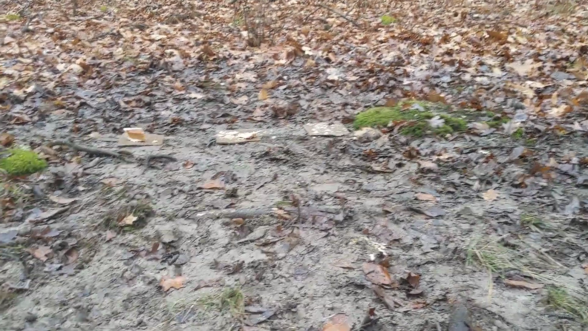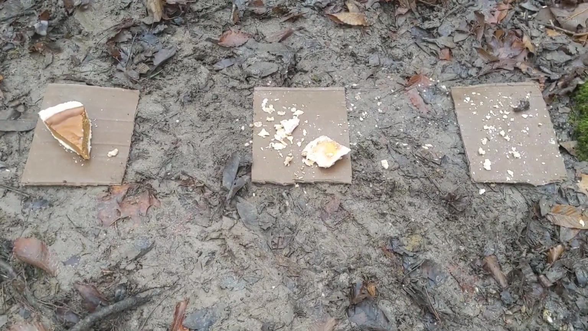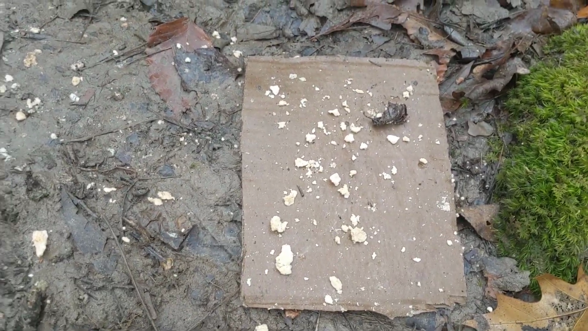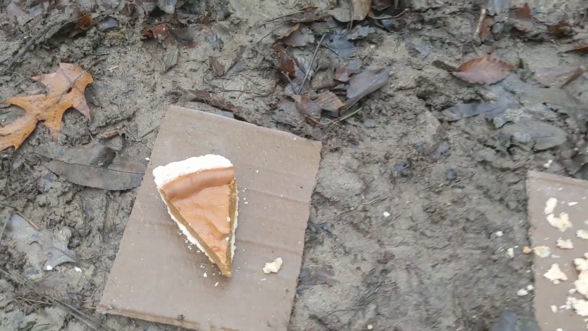And you can see after a couple of days, we had the trail cam on, 2 days and 2 nights. This is the result. It was only our Fisher Weasel friend that decided to come on by over the 2 days. That pecan pie totally gone. The apple pie about 90-95%, and nothing with the pumpkin pie.